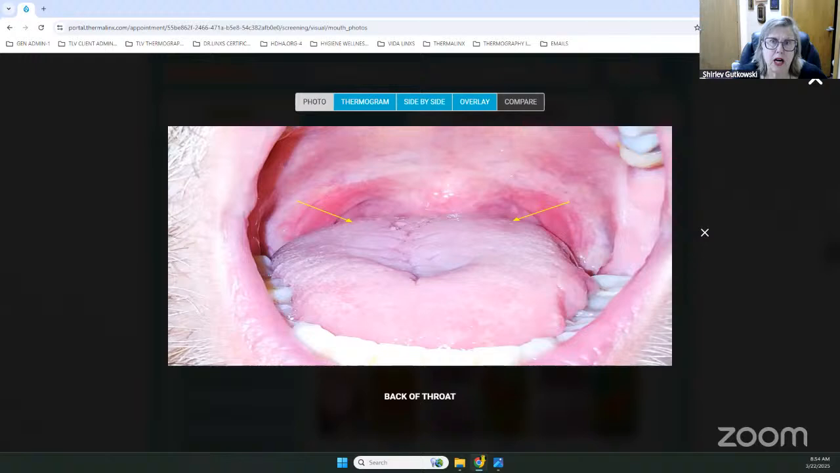I just saw a new dentist. The health history was only one page long. Aside from your name, address, and what insurance you have, in the center was maybe 30 little check boxes. But it didn't ask about sleep. It didn't ask about quality of life. It didn't ask about a lot of dental history. It just didn't ask a lot of questions.